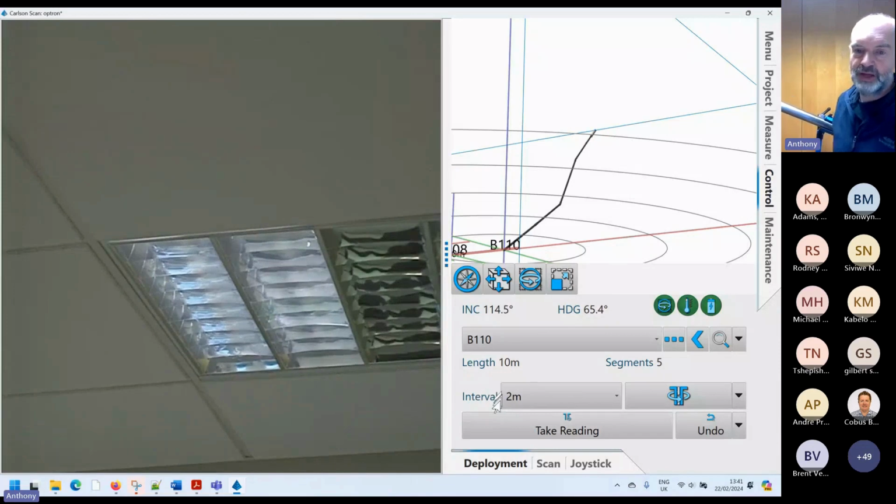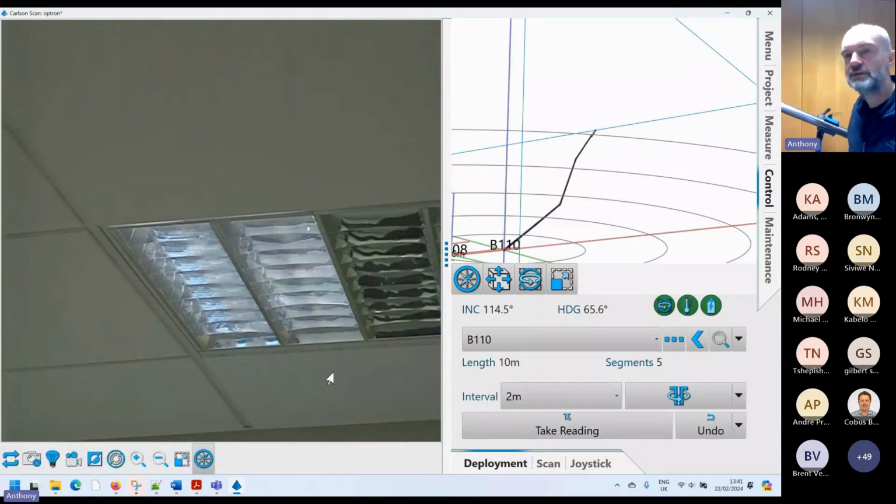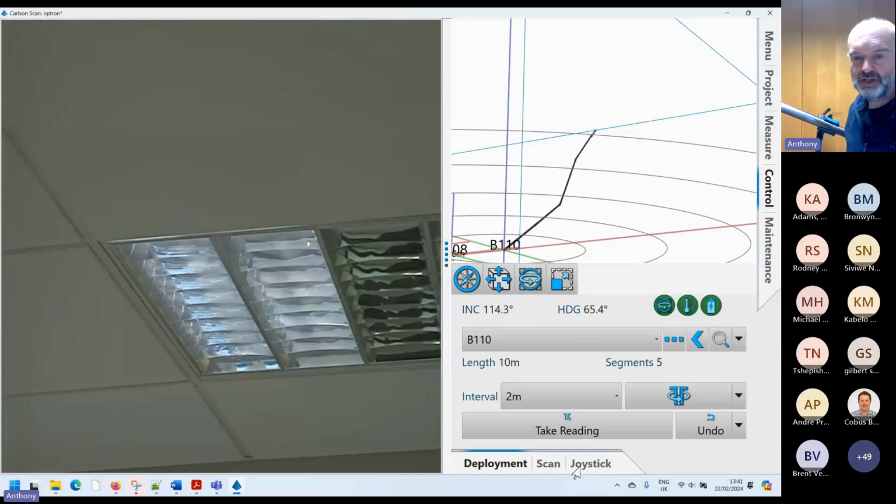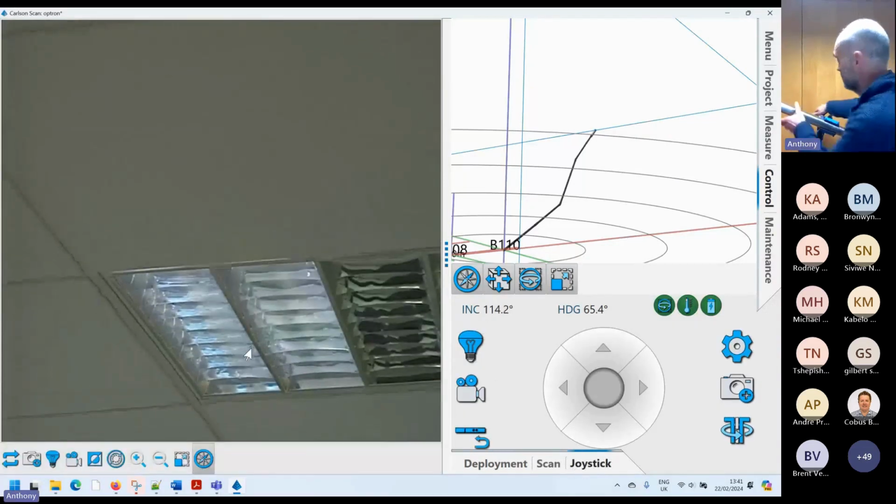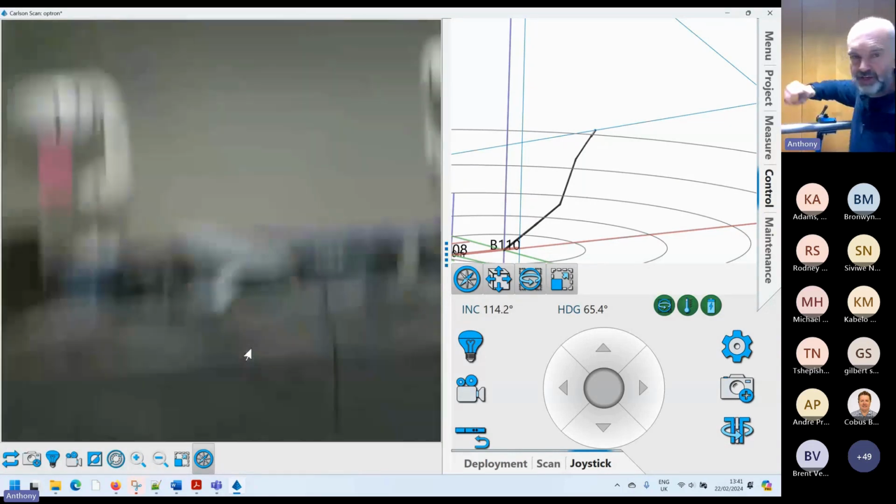So you'll be monitoring this as the guys are deploying it down the hole, and you'll keep deploying. And then when you're in the void, you then secure the CALs in place, and now you're ready to scan. You can use the camera to have a look around if you want to investigate.